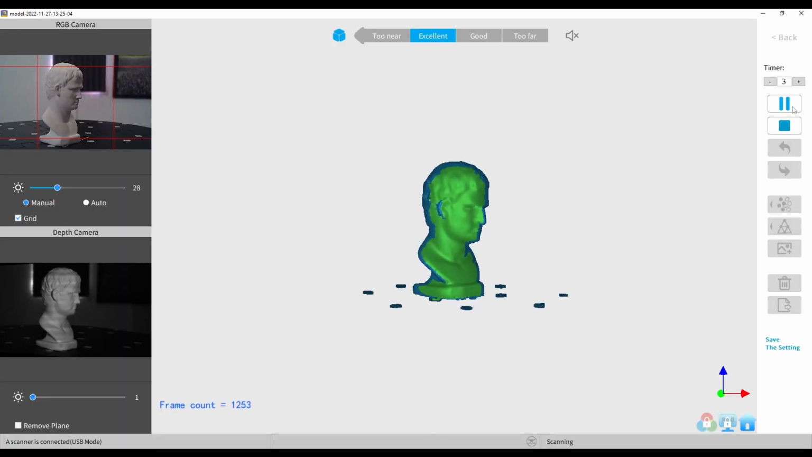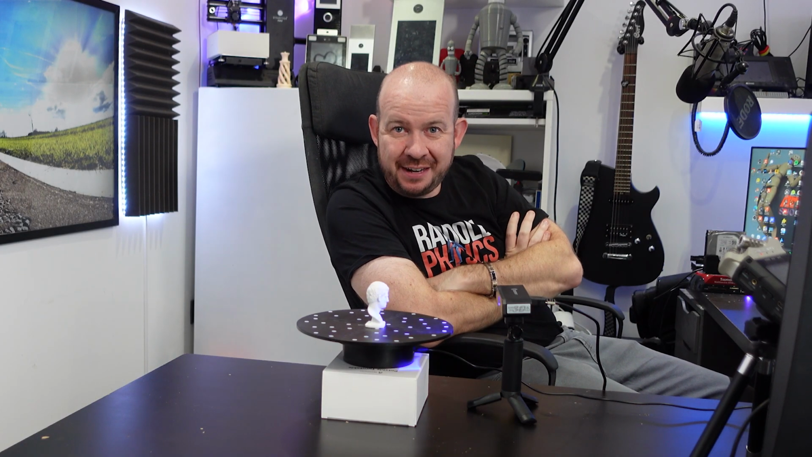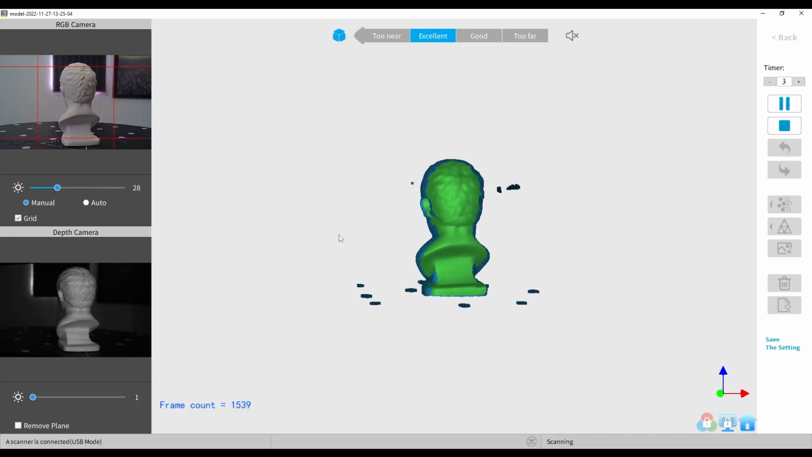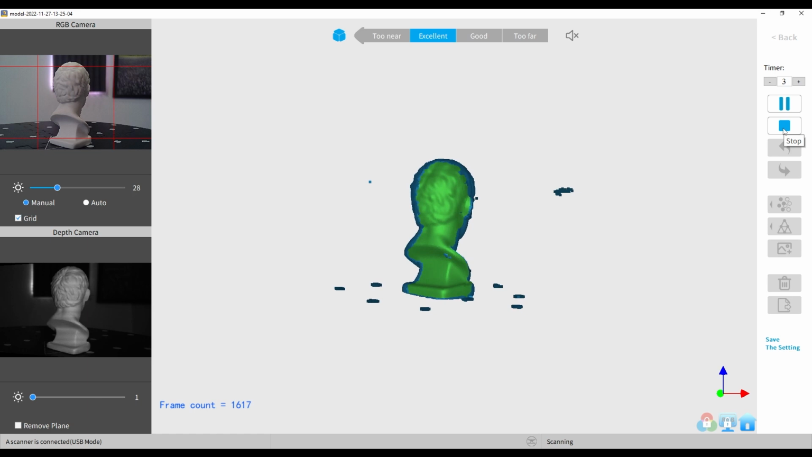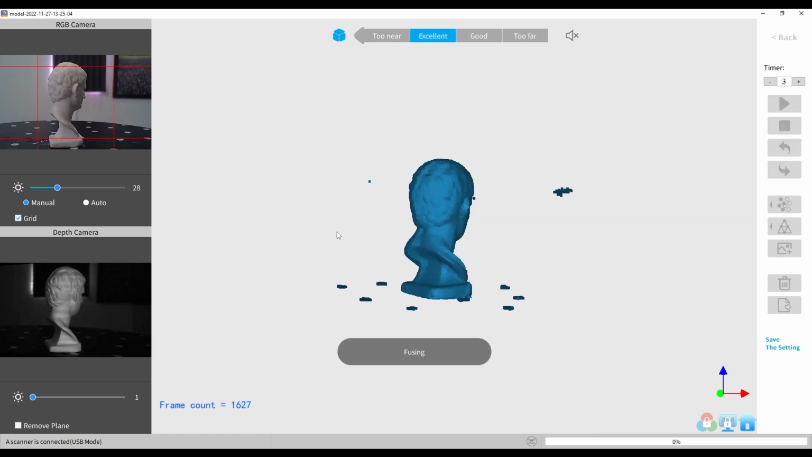It matched it. It's back in. That's good. So the reason I've done this is just to try and make sure that we get underneath that chin. Okay, so I think that that's now pretty good. That should have enough detail. You know, we've caught a lot of frames. That's probably well overkill for this model. So I'm just going to go ahead and hit stop, and I'm going to do complete.